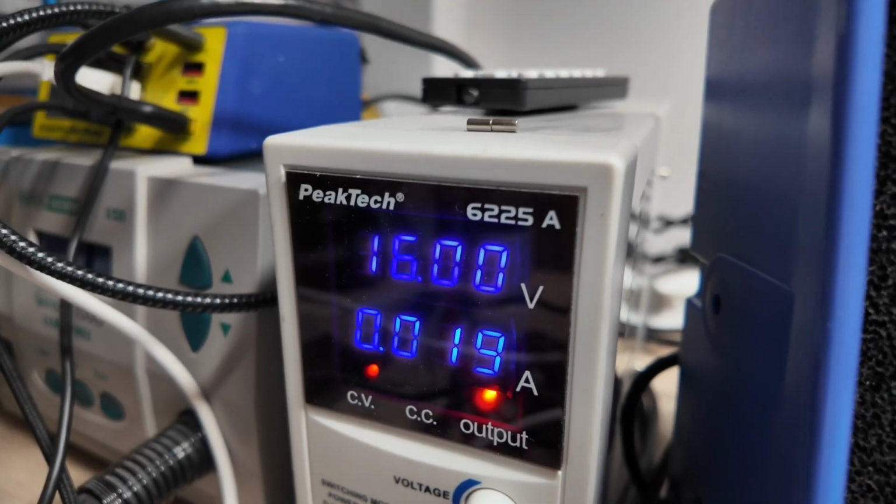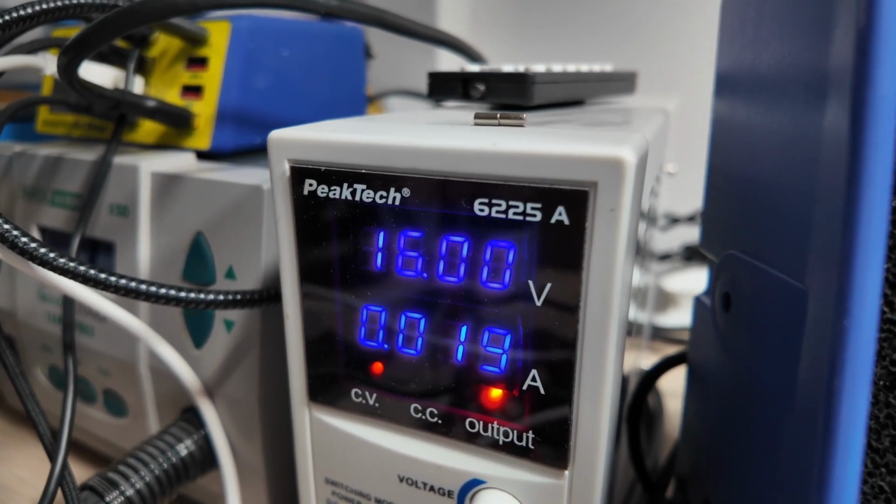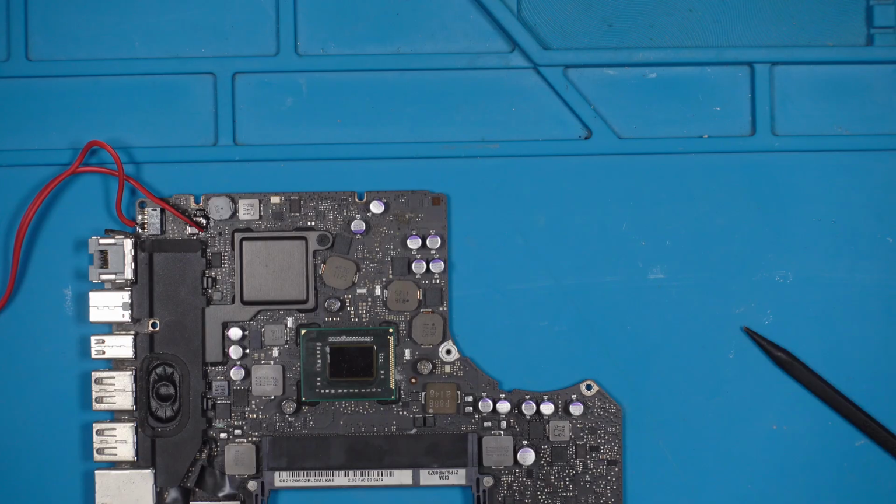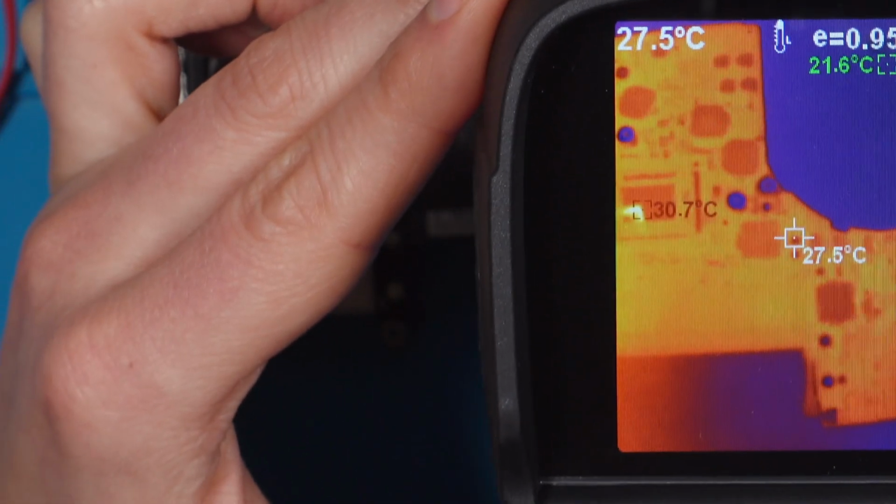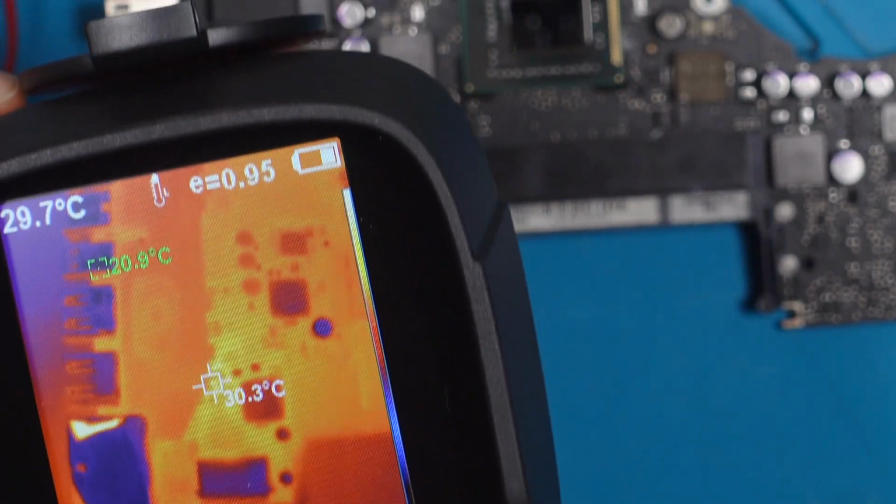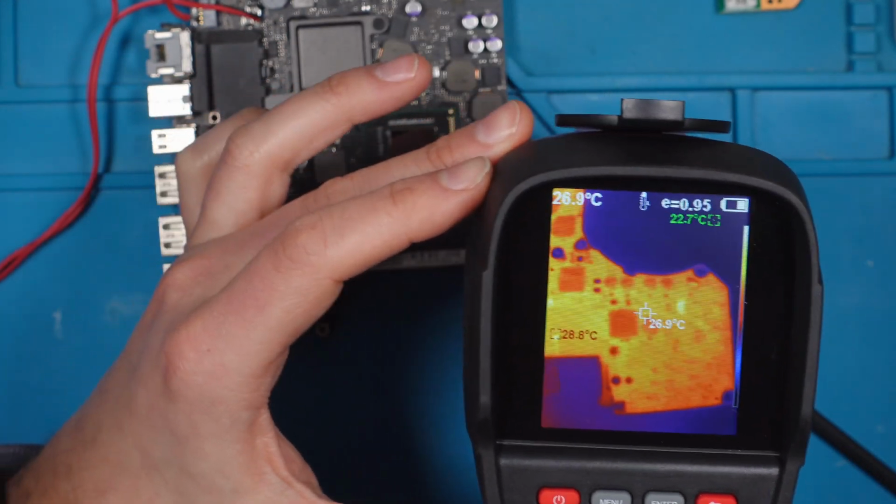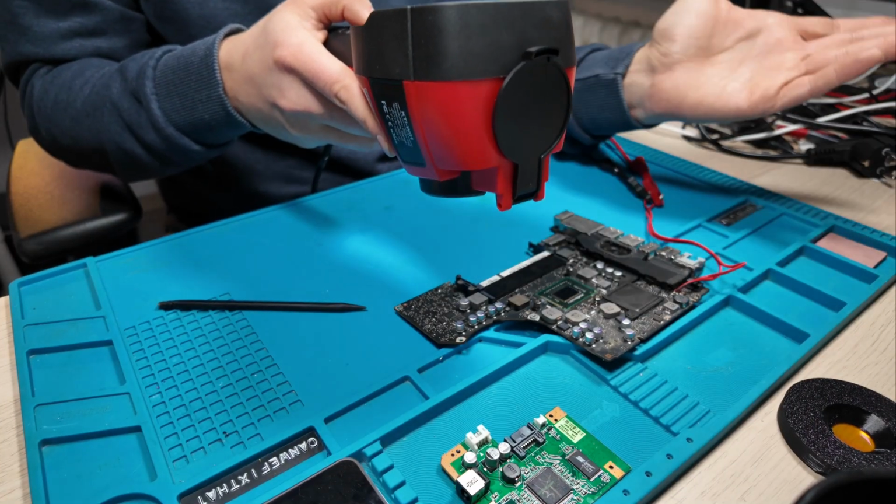And you can clearly see it's not drawing nearly as much amperage as before. Now there is nothing clicking, nothing changing, it's just 19 milliamps. So that looks pretty good. And as you can see, there are no more heat spots. That looks totally normal, nothing special in here. So that was the first example. When we have an extreme heat spot, this is often the culprit.